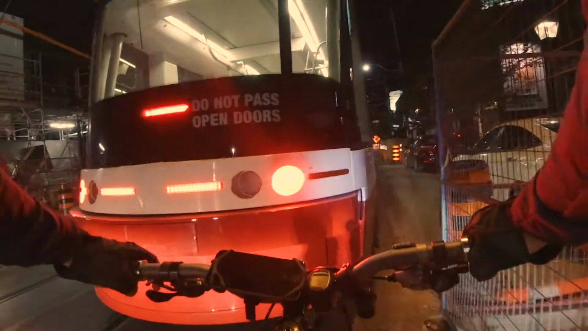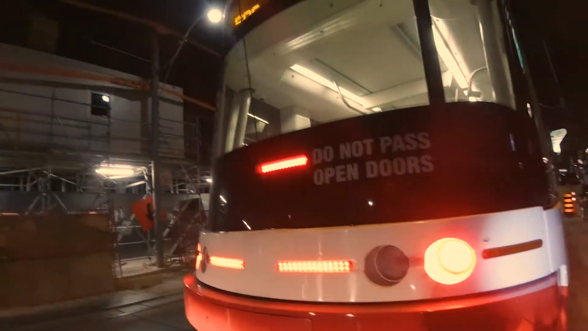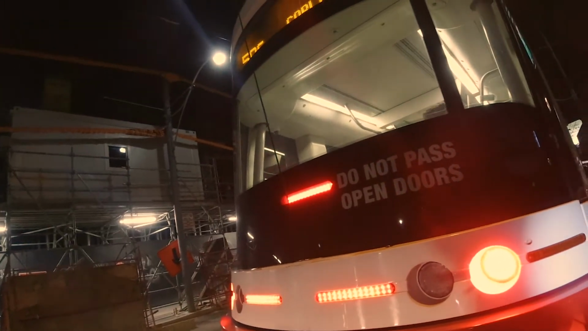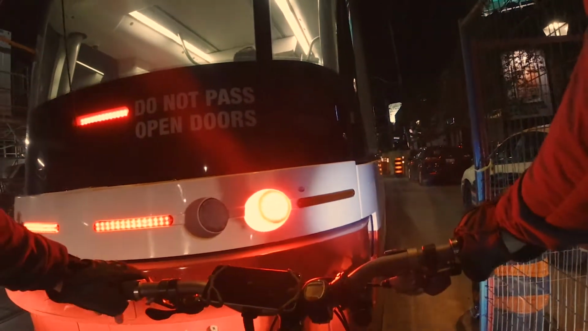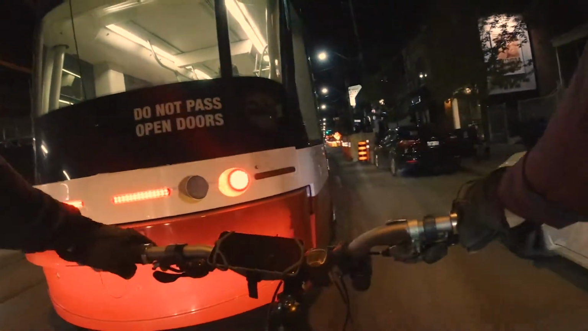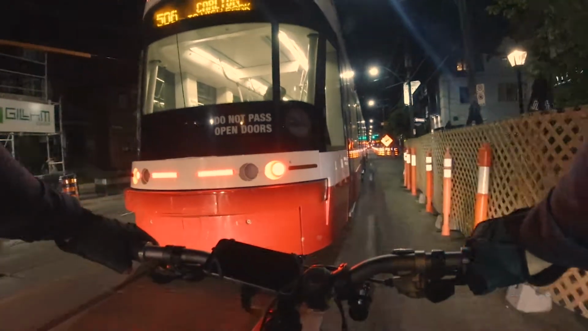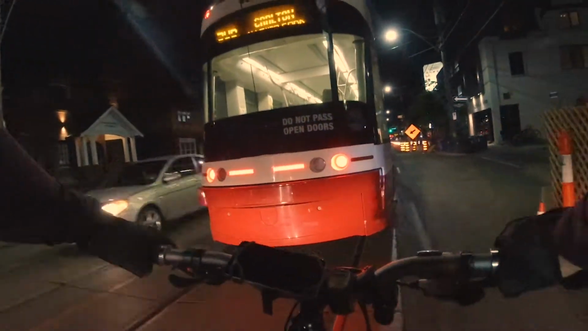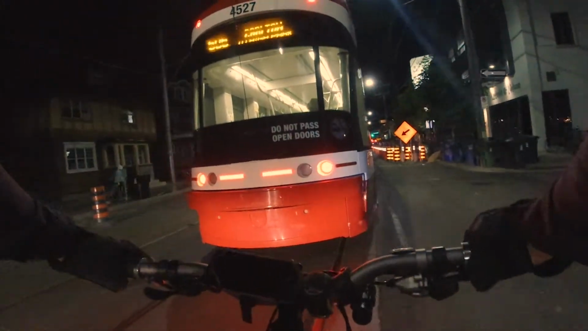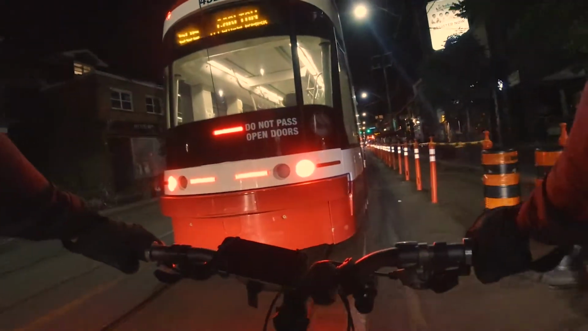No light. Should I push him? Boom, boom, boom. There you go. One thing in New York, you don't get to have fun with any sort of trains and biking. They keep the trains inside the tunnels most of the time.